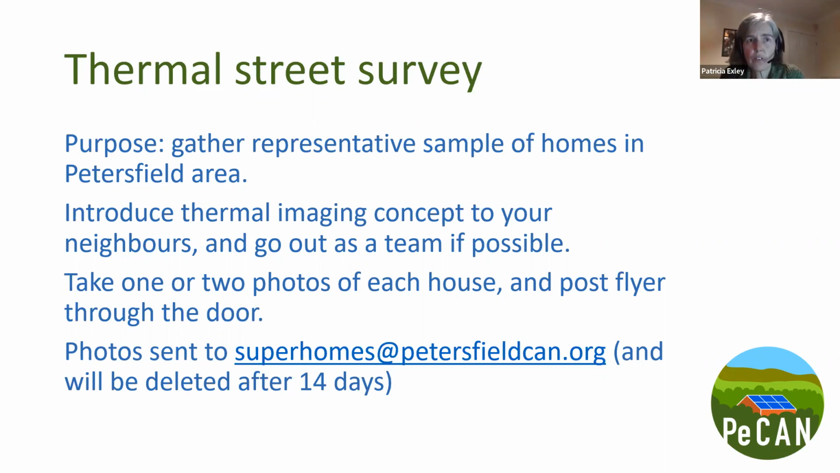We're quite keen to compare the different ages of homes in Petersfield. You know, we've got some terraces, we've got some more modern houses, everything's really through different ages that homes have been built, and the standards for each of these homes will be different. So we're expecting to see different things for different ages of homes, and that will then help us to target some of the other work that we're doing, so that we can help these people make their homes more energy efficient.